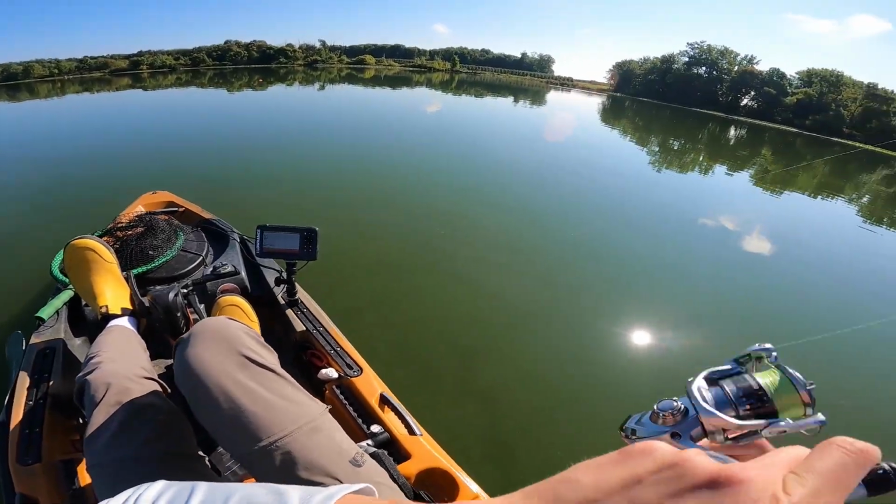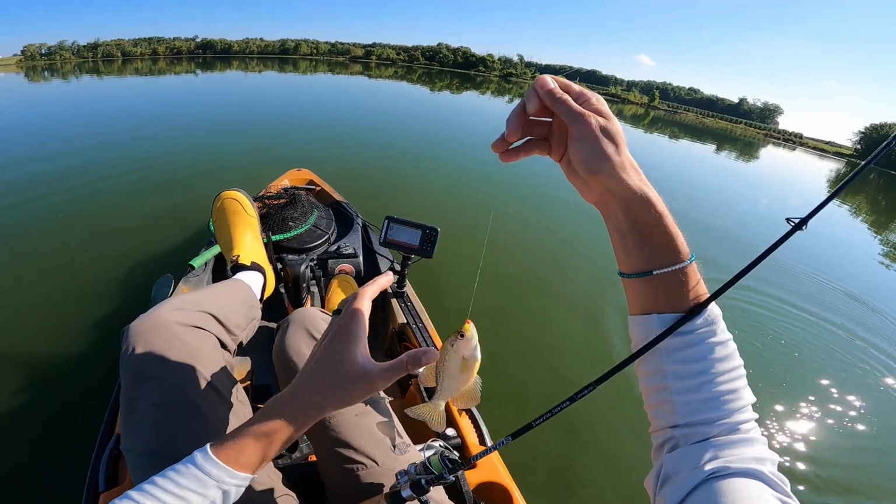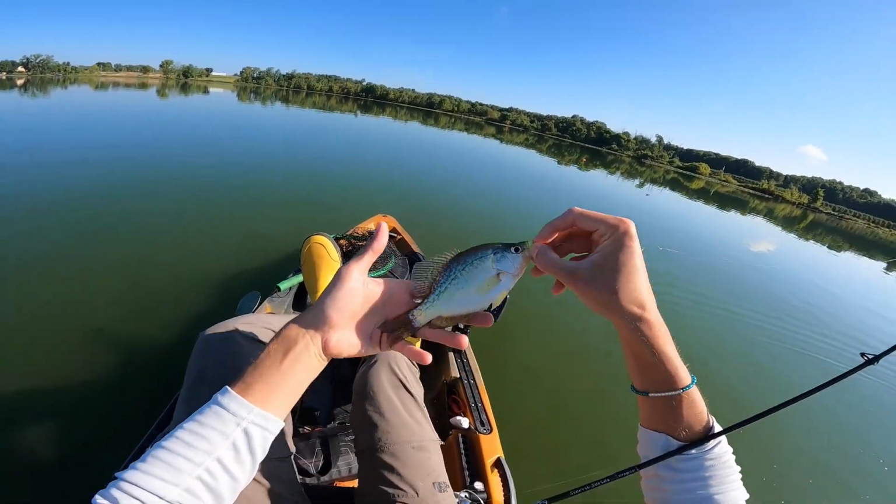You guys saw that bite, and he thumped the crap out of it. There you go, my friends. We've caught a few fish today. They've all been about like that. Well, I tell you what, I never caught any giant fish today, but I had a good time, and given the conditions, I'm pretty happy.